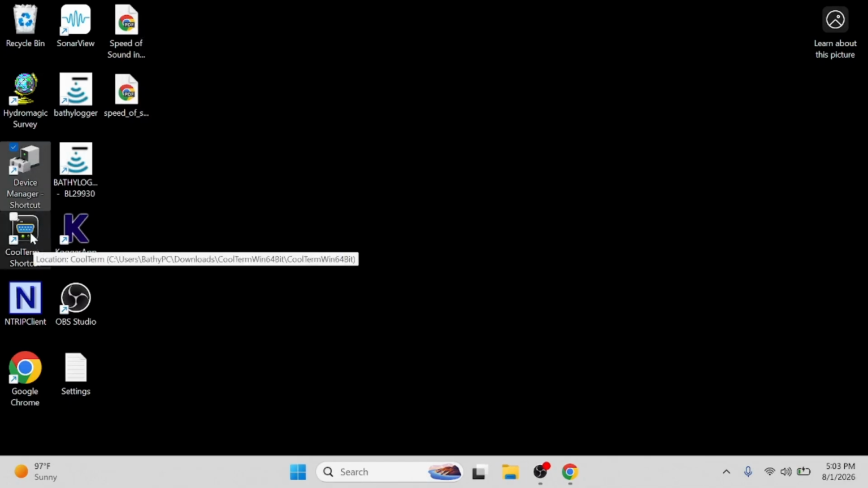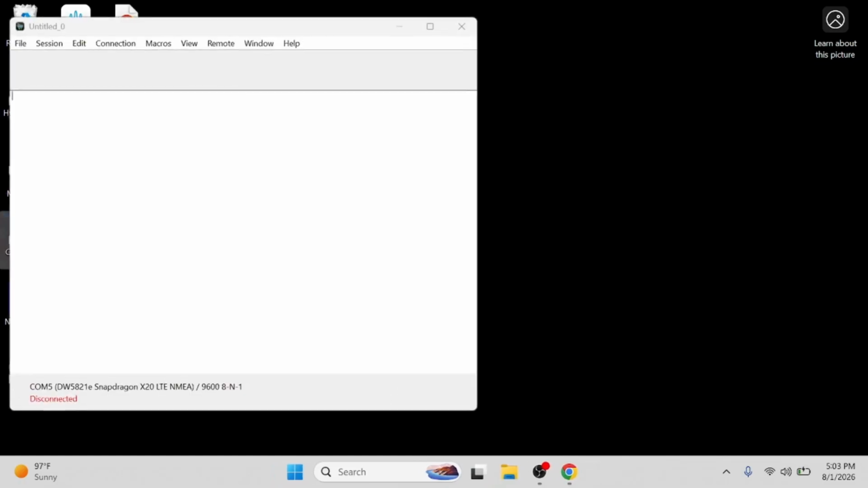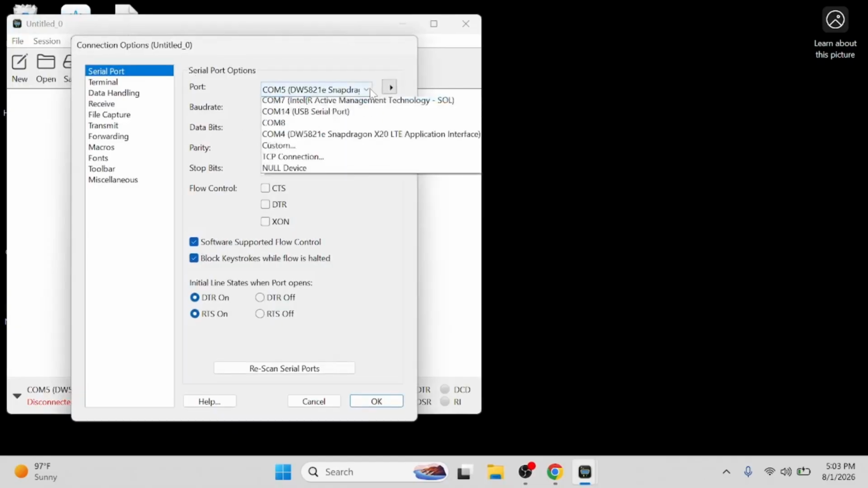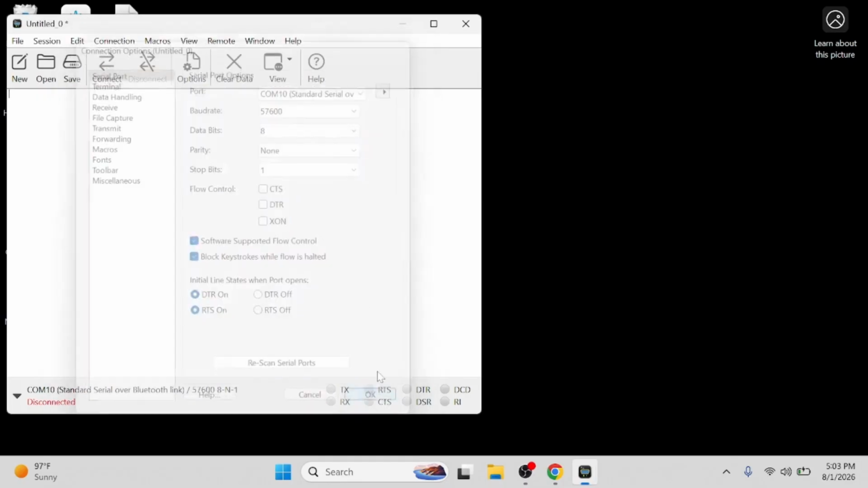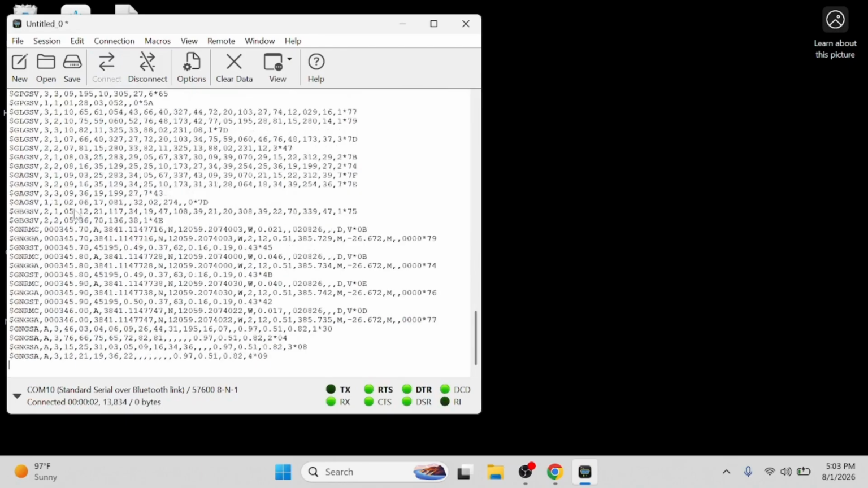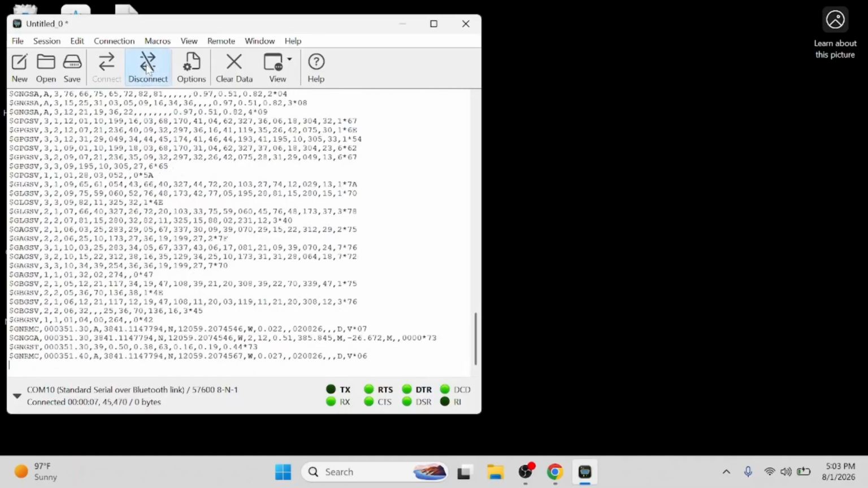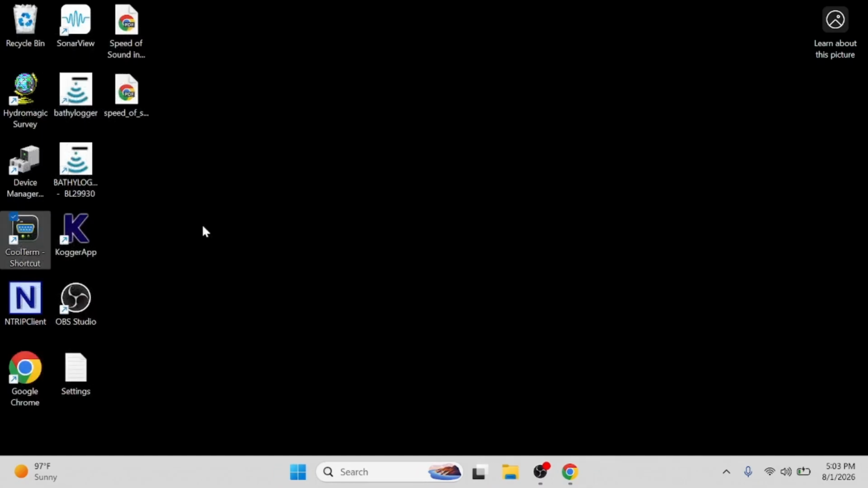I like CoolTerm. This is another little terminal program. It's my tester program. If I'm not sure if something's working, I open it in CoolTerm. So I'm gonna start with this. It's gonna be COM10. We'll start with the first one. I'm pretty sure this is 57600 baud rate. 8 none and 1 is standard. Okay, hit connect. There we go. We have NMEA, GGA, GSV, GST, so it's working good. Done. Disconnect that. I'm gonna close it because I'm gonna open it for the next item.